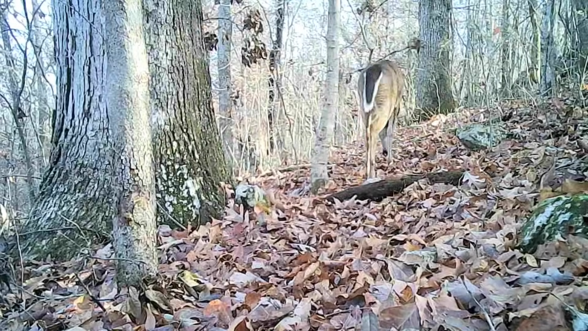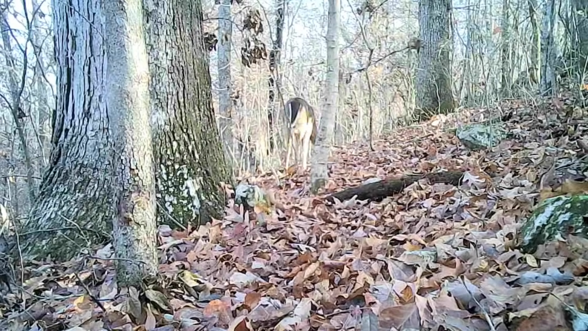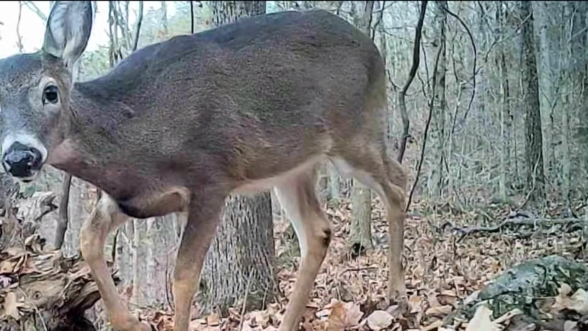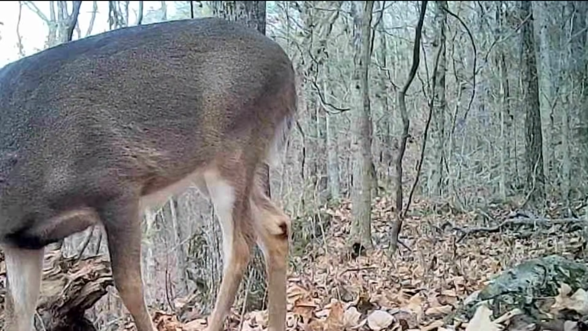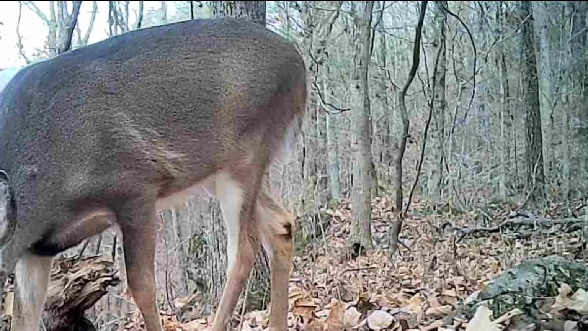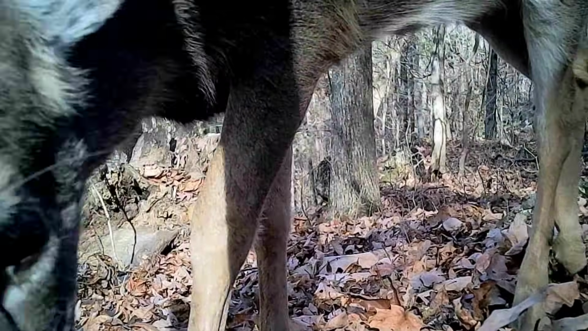Here's another one. They just following me, looking for these does. But these does, they just try and find something to browse on, eat. And you just liable to see them anywhere. And they love to find these acorns.